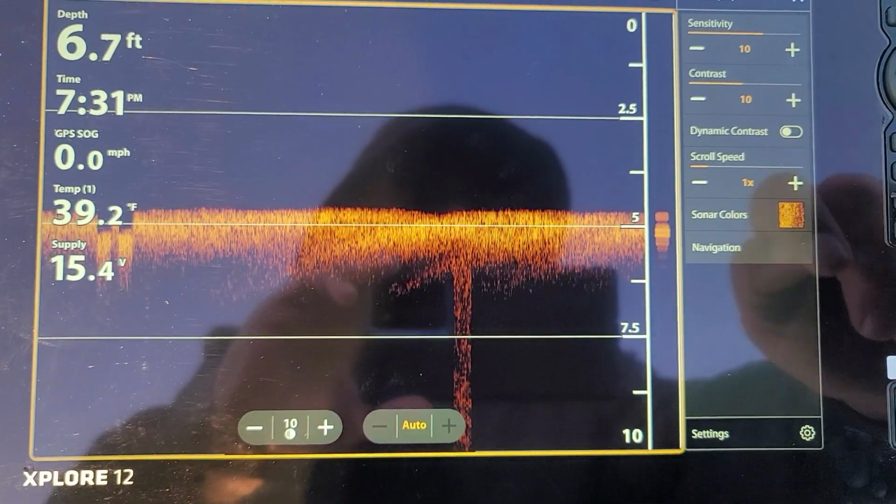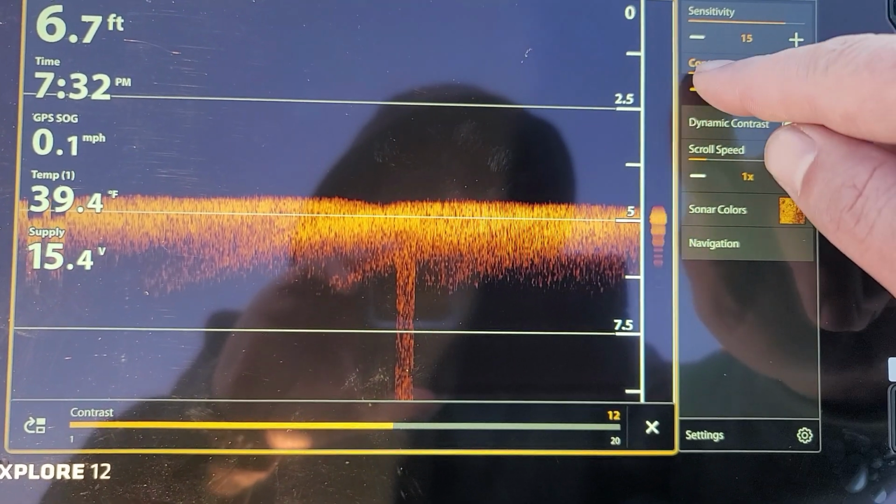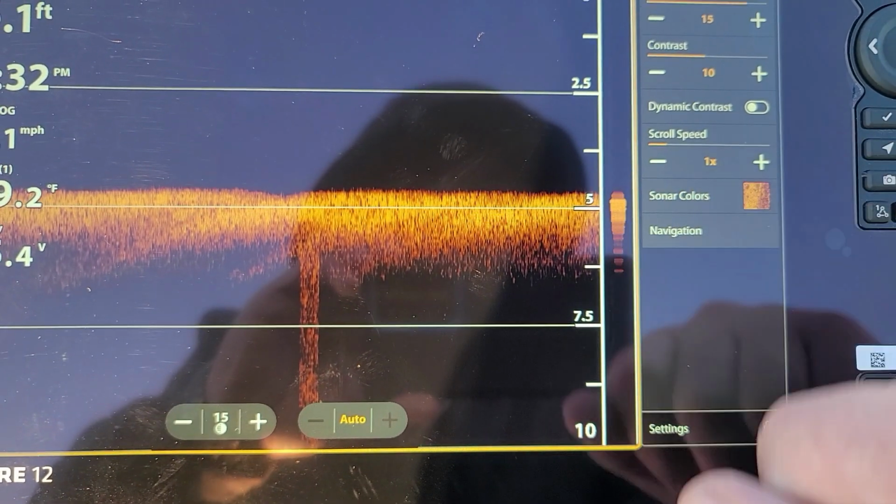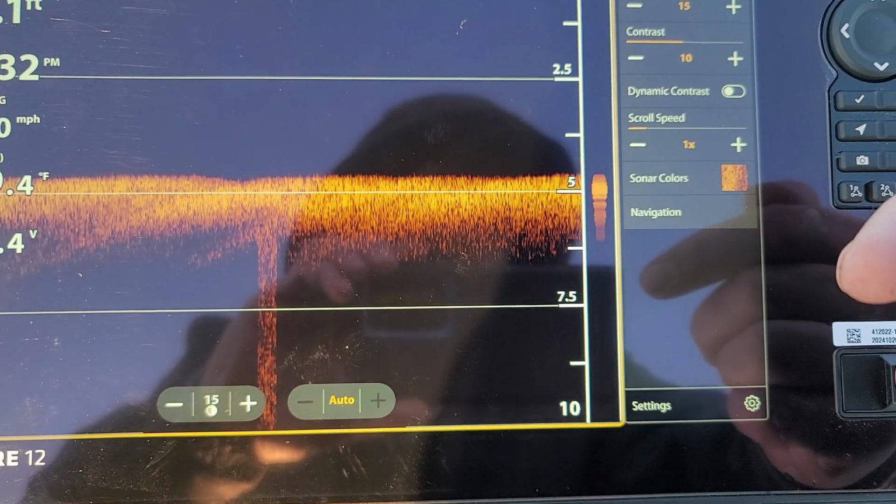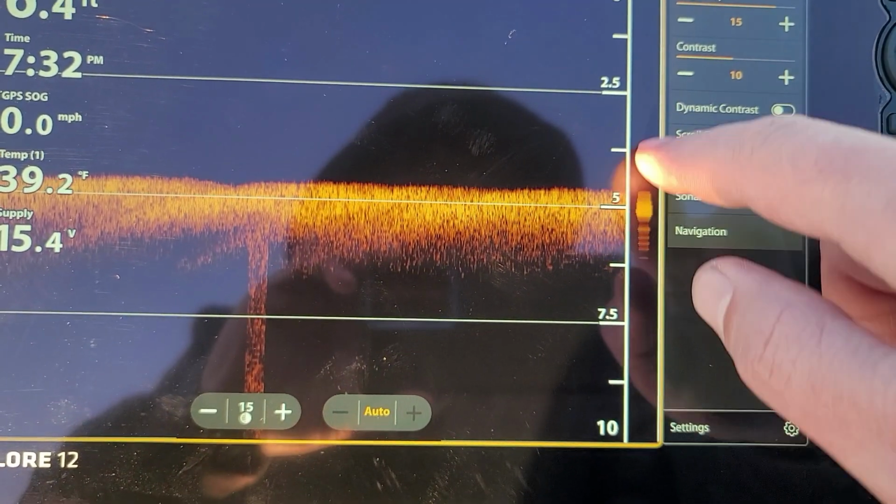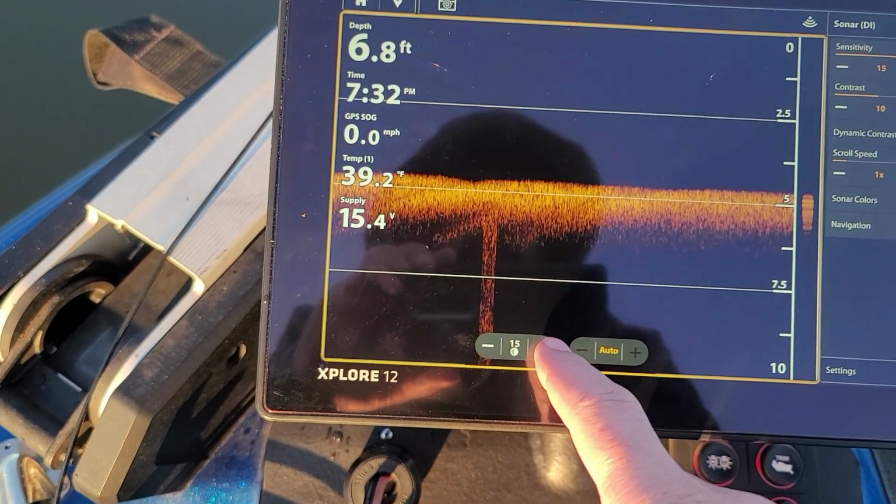Let's go back. We can mess around with sensitivity a little bit. Contrast. Dynamic contrast. Oof. Usually your scroll speed, you want it to be the same speed as what you're moving at. I did notice that they have this RTS window right here. So it shows you live, just like the 2D. So that's kind of cool. I don't think my Helix had that. Let's see here.